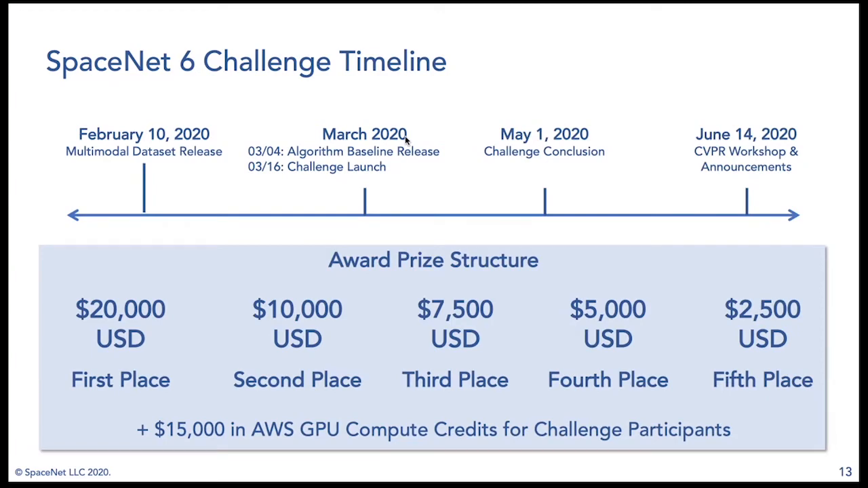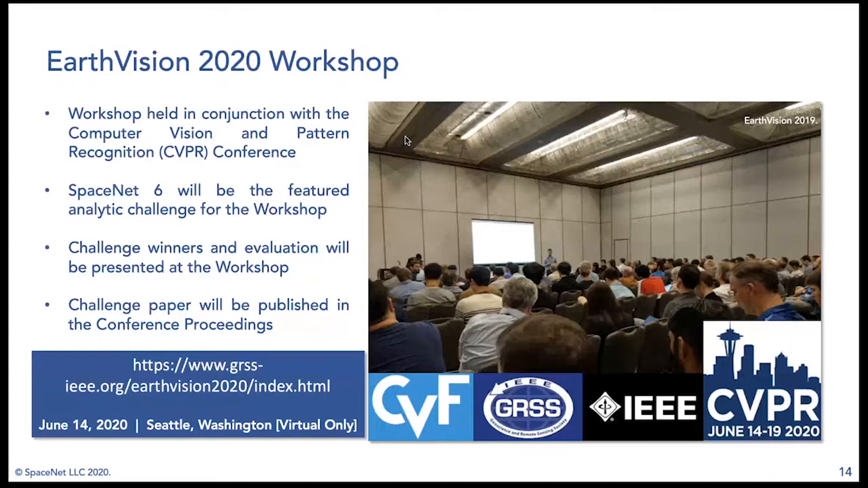Our challenge ultimately will conclude on June 14th at CVPR EarthVision, which is a workshop associated with the Computer Vision and Pattern Recognition Conference. And this is one of the leading AI computer vision conferences in the world. So we're really excited to be included here.